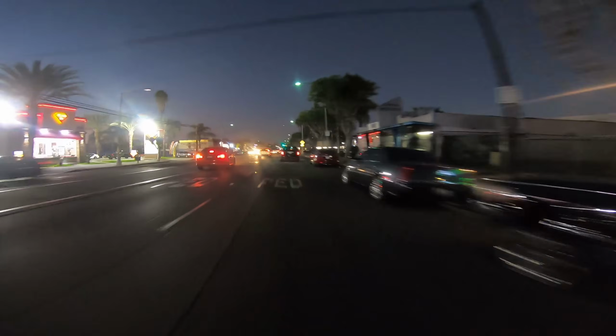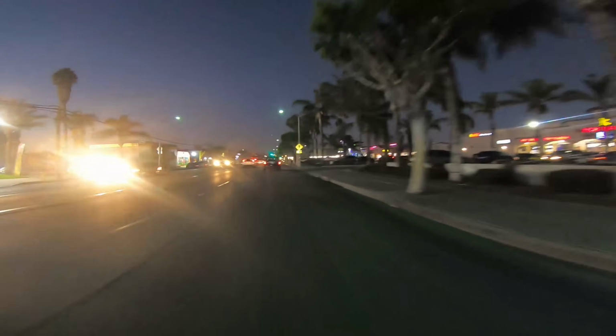The little low Monday. Sure. Now we gonna go this way because there's 2 speed bumps on that side.